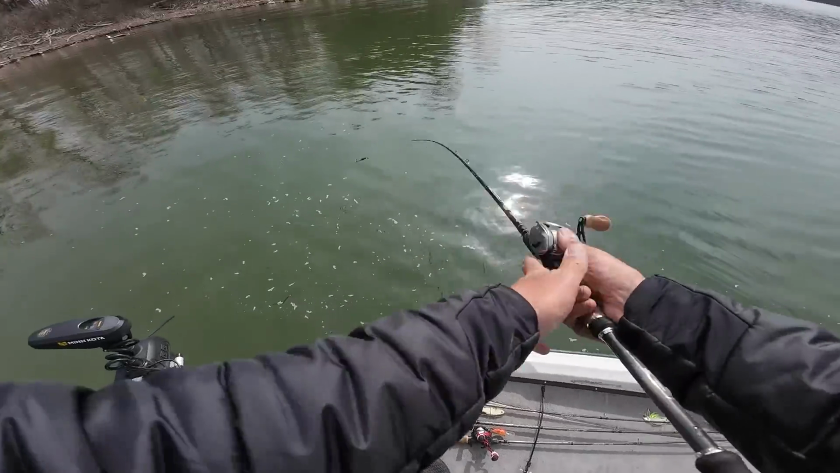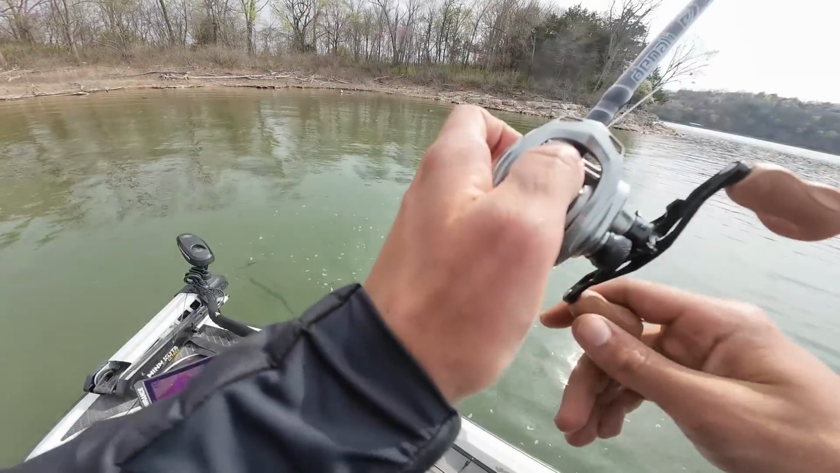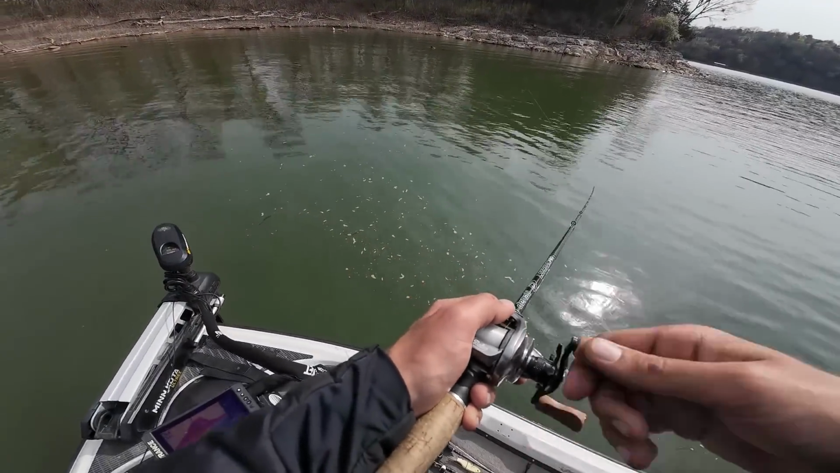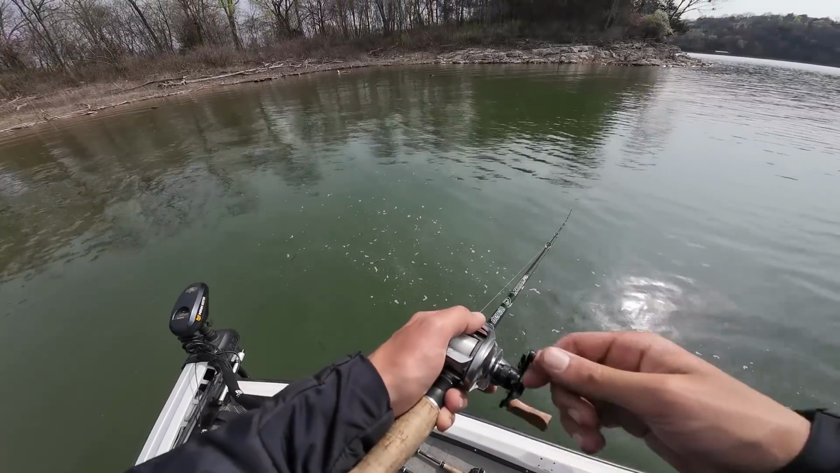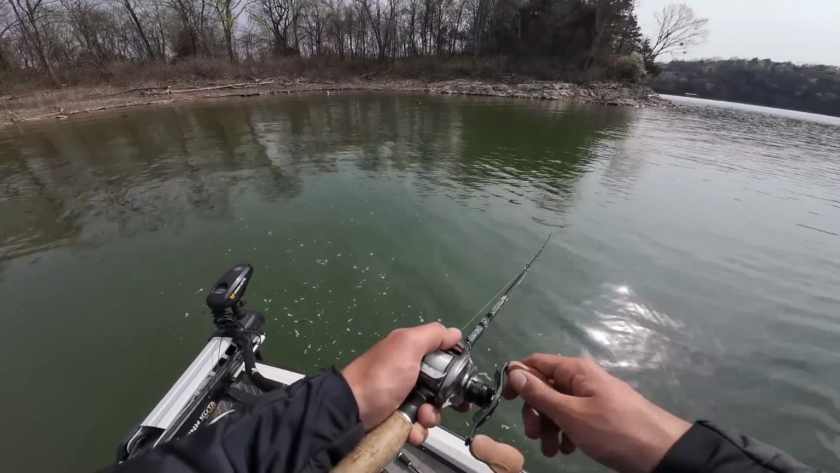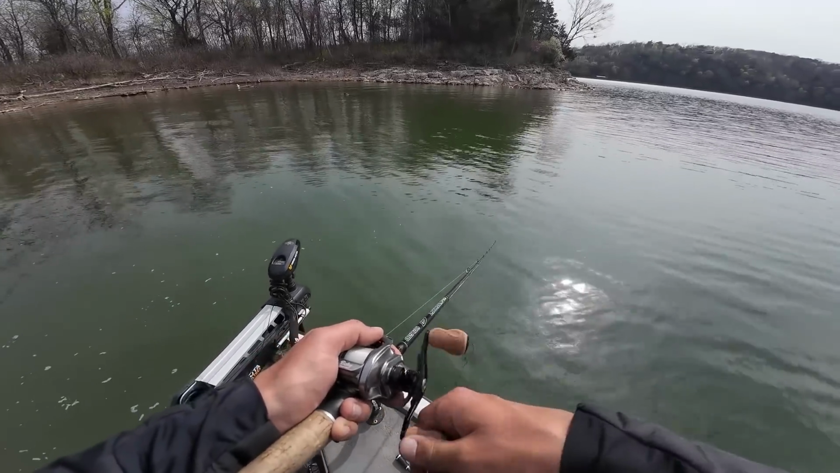I mean, I feel like we're on a decent pattern here. I just don't know exactly what to do in terms of getting the numbers. The numbers are not here on this pattern. I can get a bite here and there and get some decent fish eventually, but it's a pretty big grind, to be honest, to get this pattern rolling.